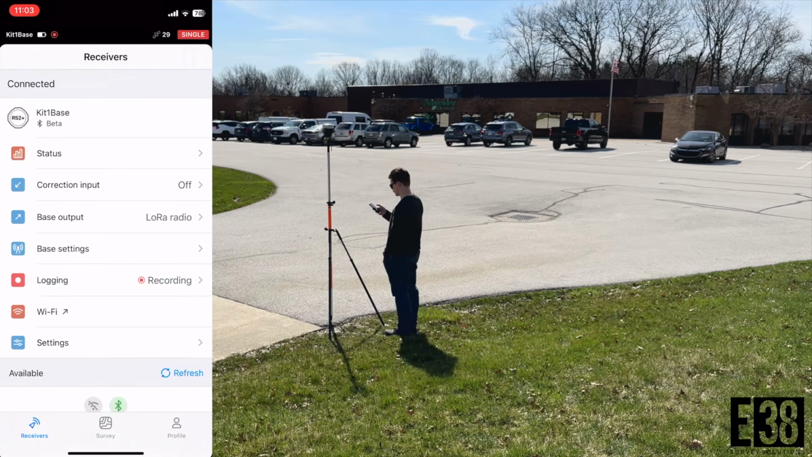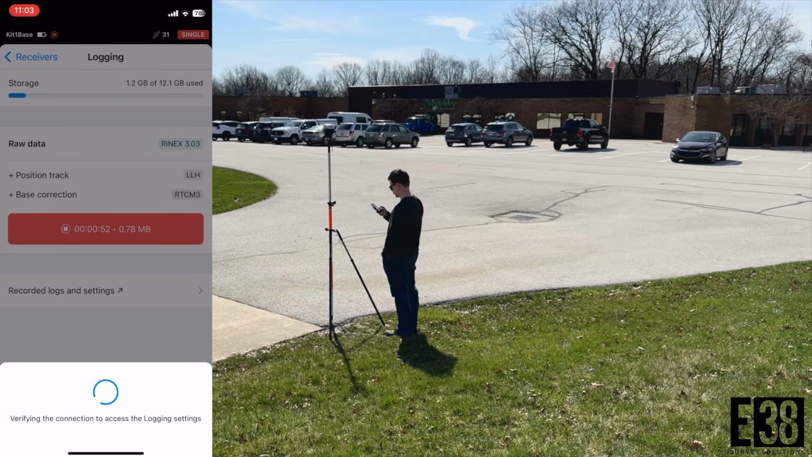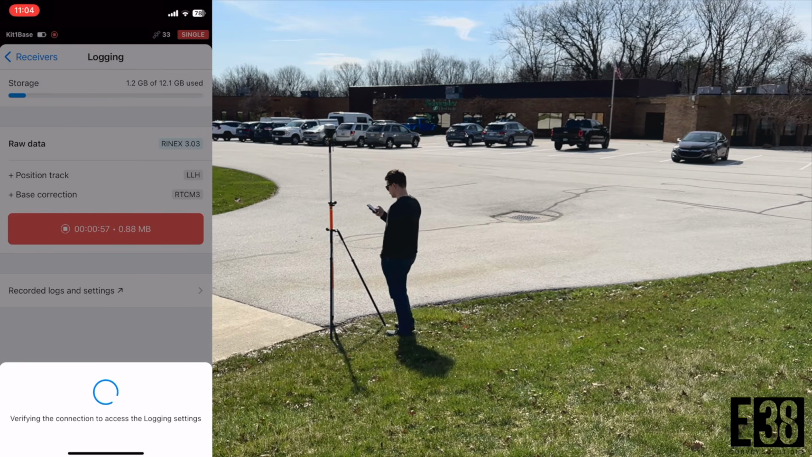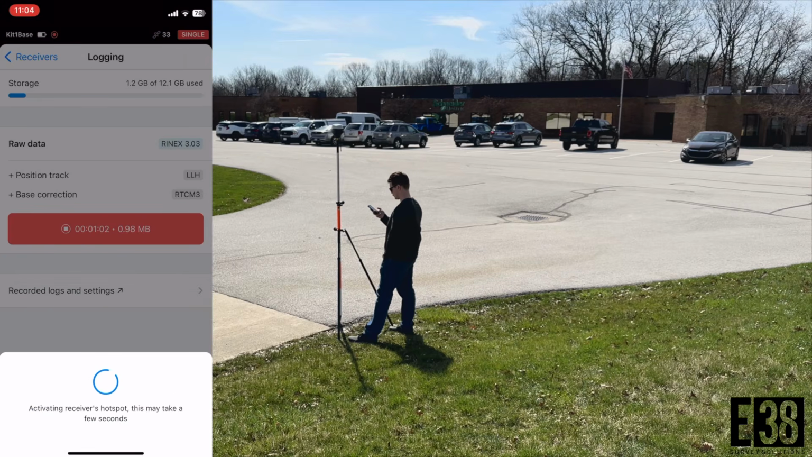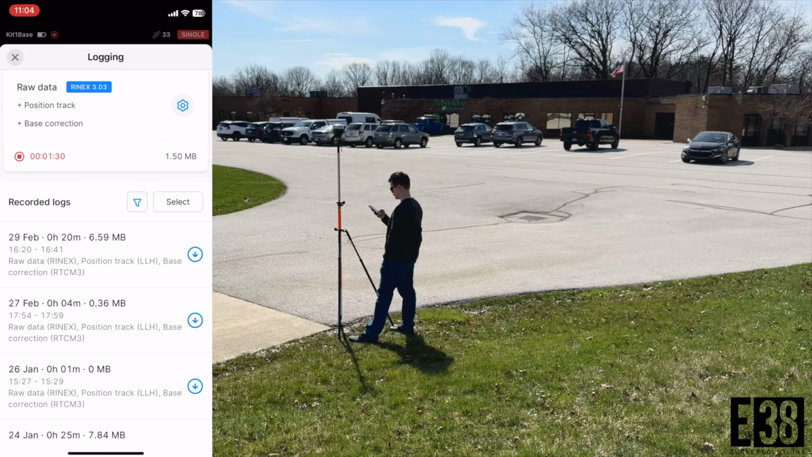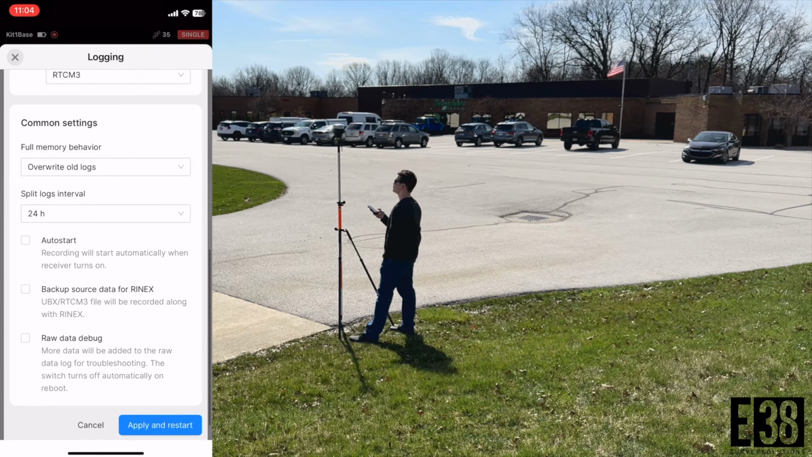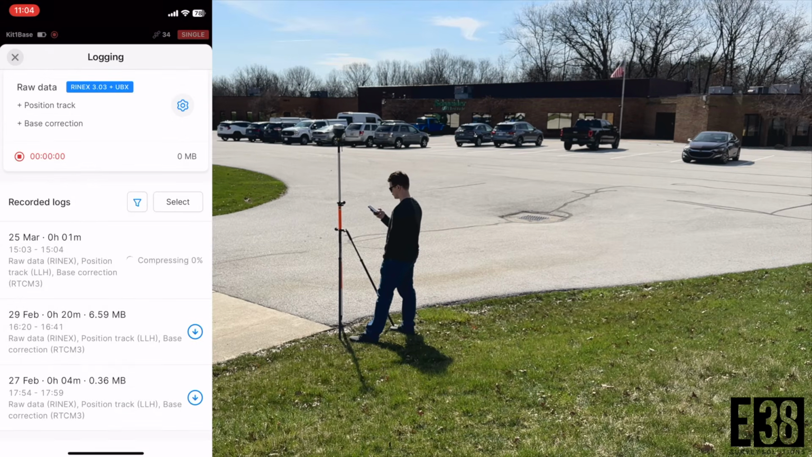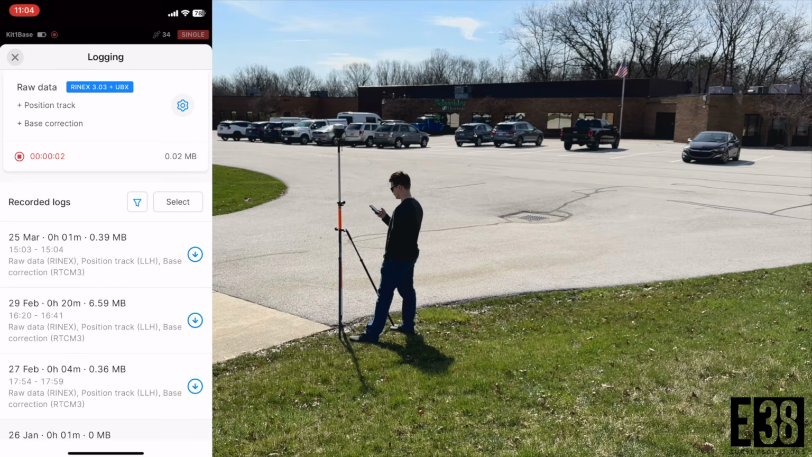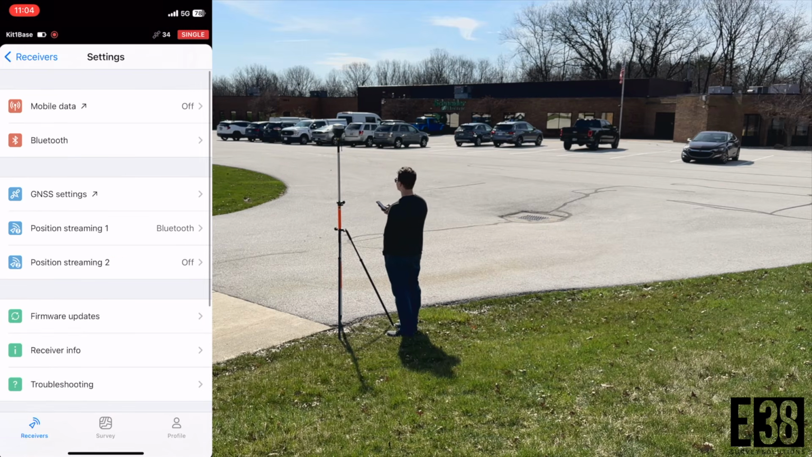I'm going to check on my logging settings and make sure I'm recording the necessary data for post-processing the L2 data. Since I'm connected over Bluetooth, the RS2 wants to establish a Wi-Fi connection to adjust these settings. Emlid Flow will facilitate that without having to go into my phone's Wi-Fi settings. It looks like the receiver is using the default for logging, RINEX 3.03, which is fine. I'm going to turn on auto start and backup source data for RINEX. So when I tap apply and restart, the next log, which will be what I use for the LiDAR data, will start then.